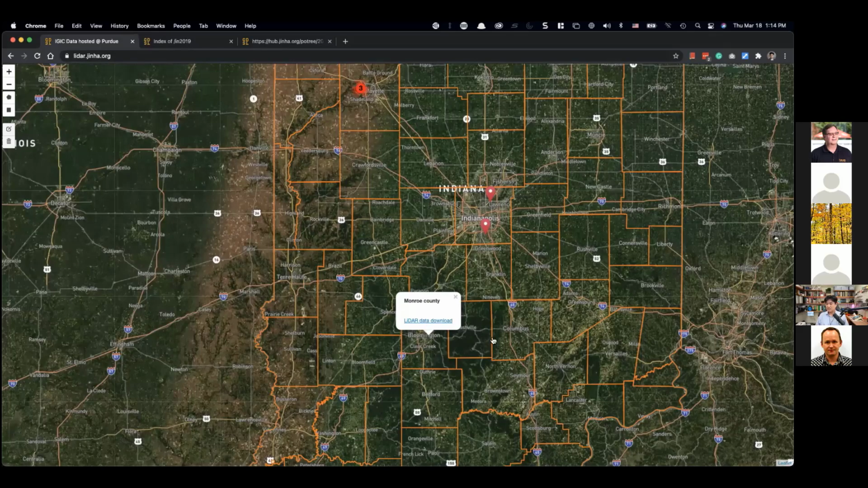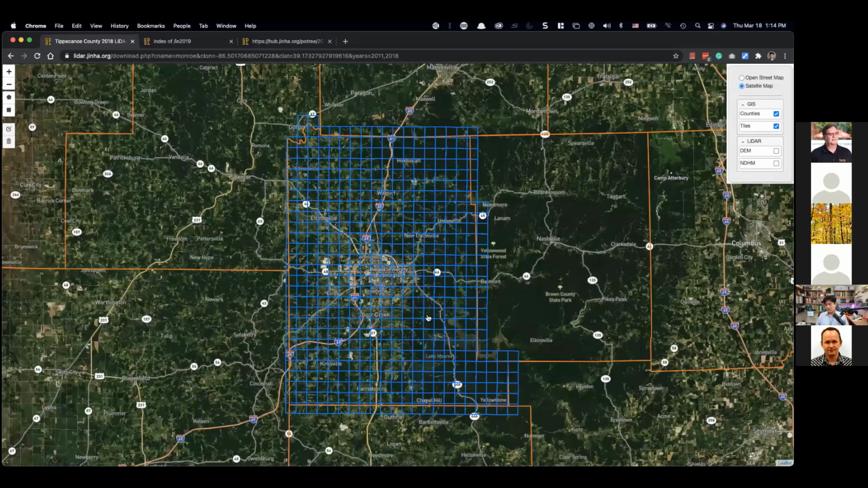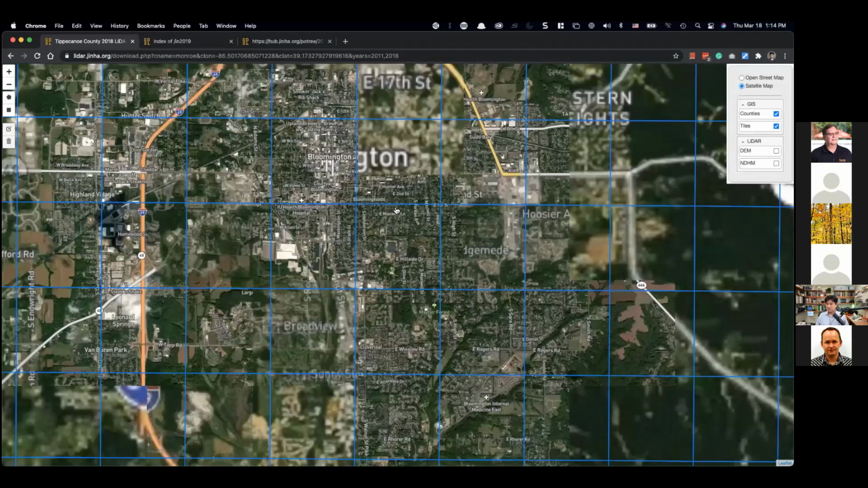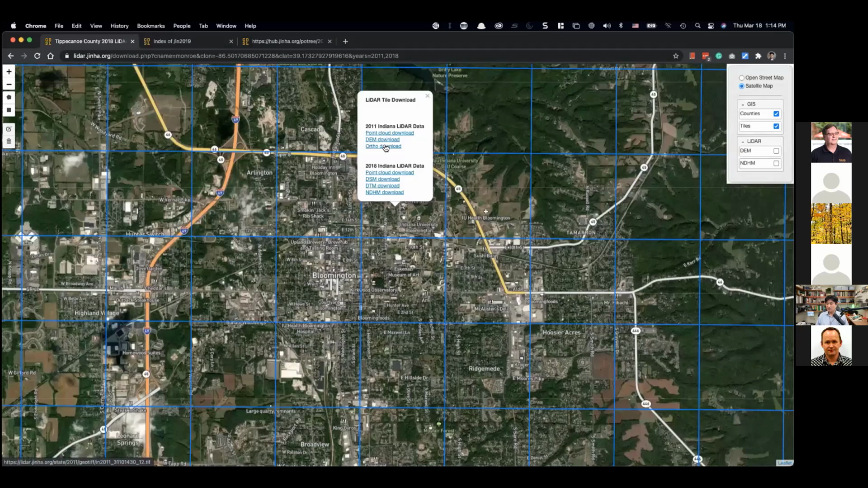As you click it, you're going to go down to that specific county that you just selected, and you're going to see this tile structure, which is an actual tile that was delivered by vendors. You can zoom into a specific location that you are interested in, for example the IU campus. You just click here, and then you should be able to see the different links where we can download the LiDAR data from the 2011-13 cycle or the 2018 cycle.